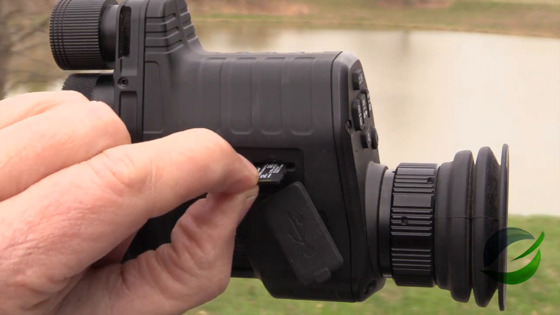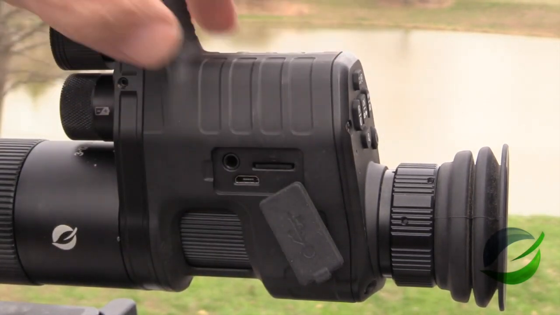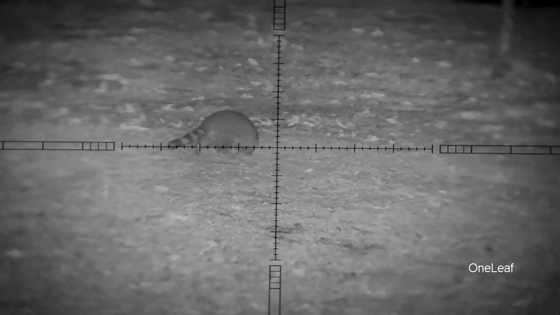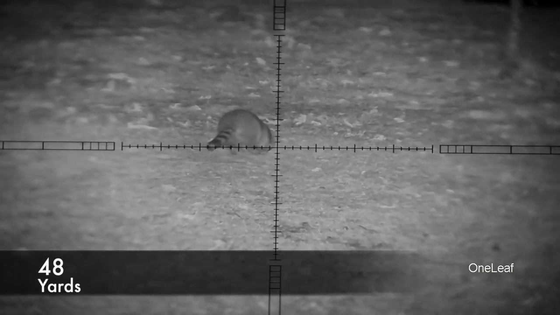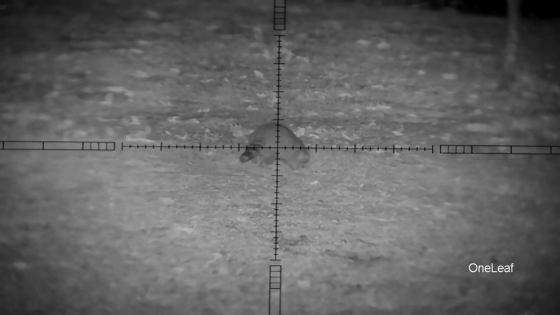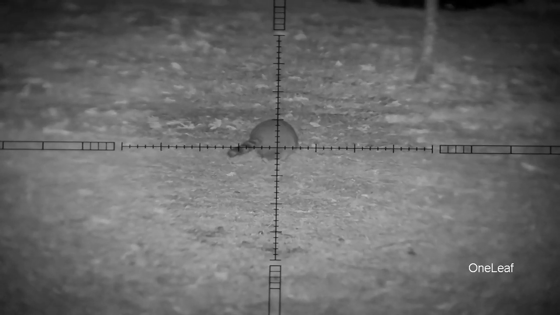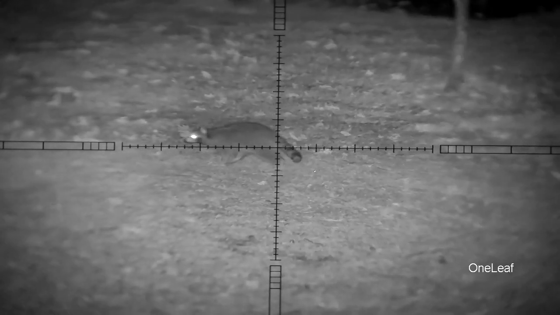You record video on the micro SD card. It'll hold up to 256 gigabyte micro SD that goes in this slot here. So here's a raccoon at 48 yards and a good quality picture. My question is, would you guys be able to shoot this raccoon at this yardage with this scope? I know I wouldn't have any problem.